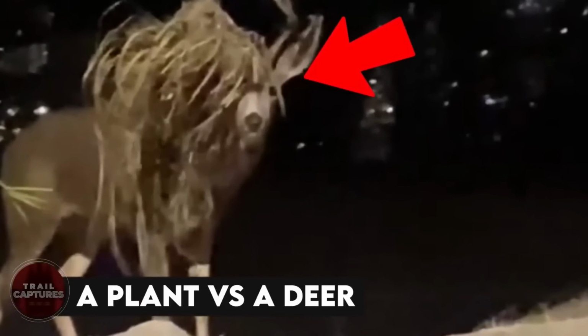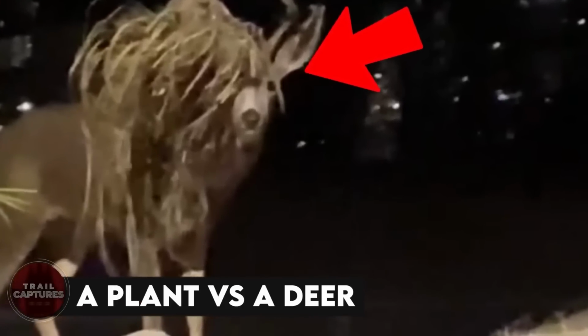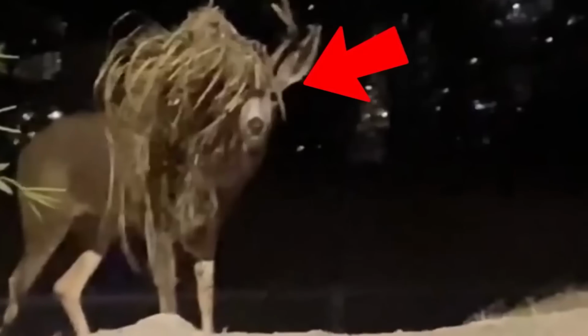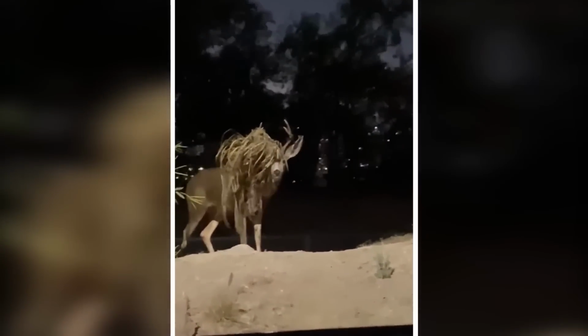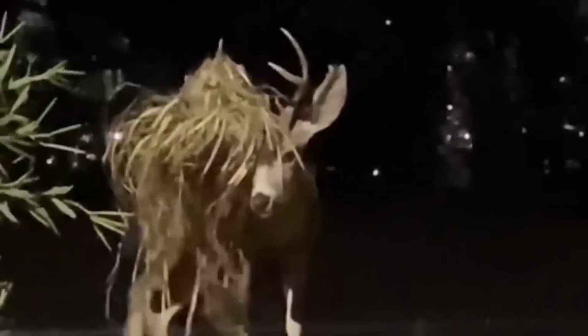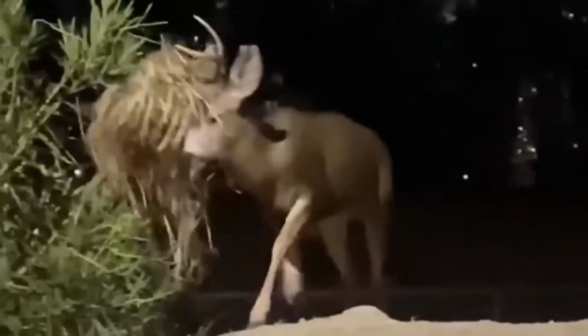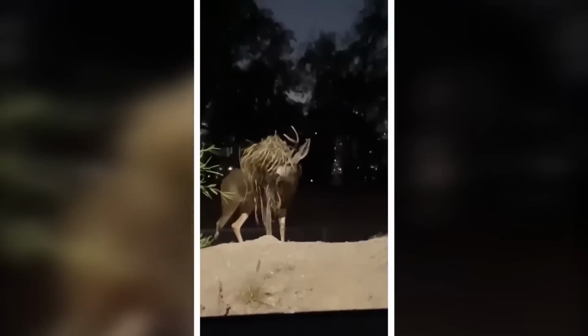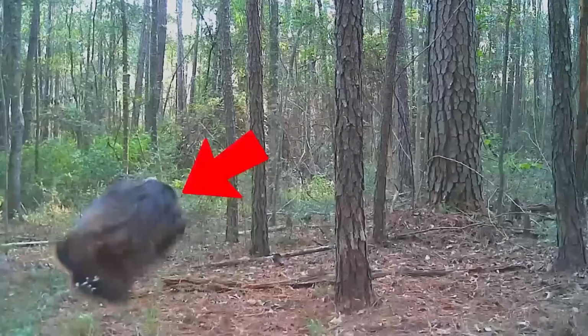A plant versus a deer. We've seen animals fighting with other animals, but let's see a battle of a deer with a plant. This video draws our attention to the deer with a plant stuck in its antlers. The deer tries its best to get rid of this problem, but it seems no success. Isn't it a beautiful scene to see?